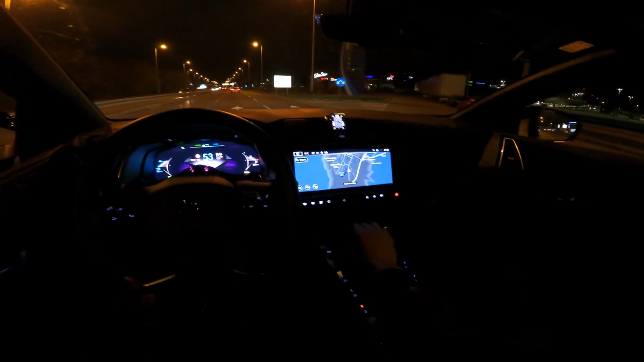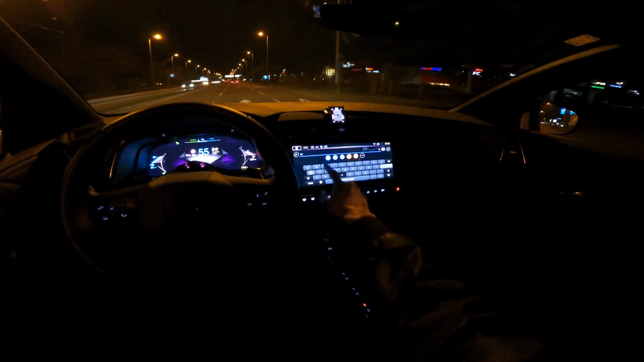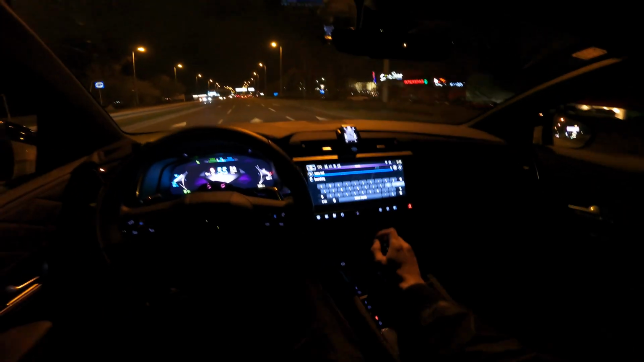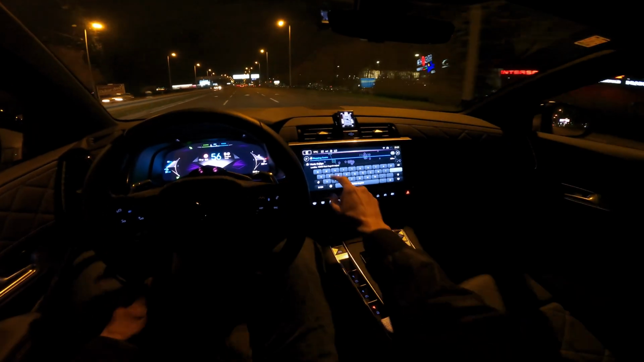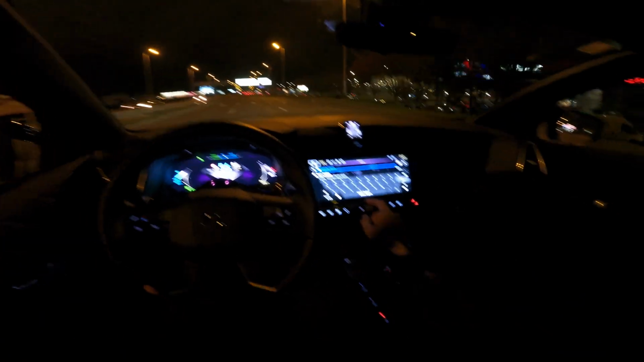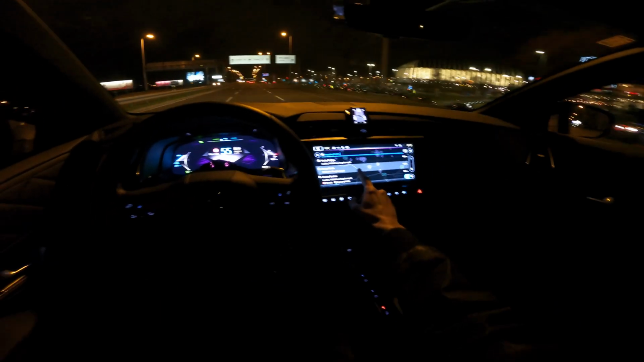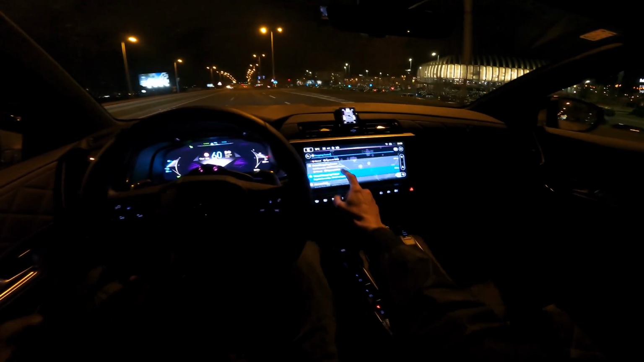To show you the navigation a little bit, let me see here. Yeah, that's the one.